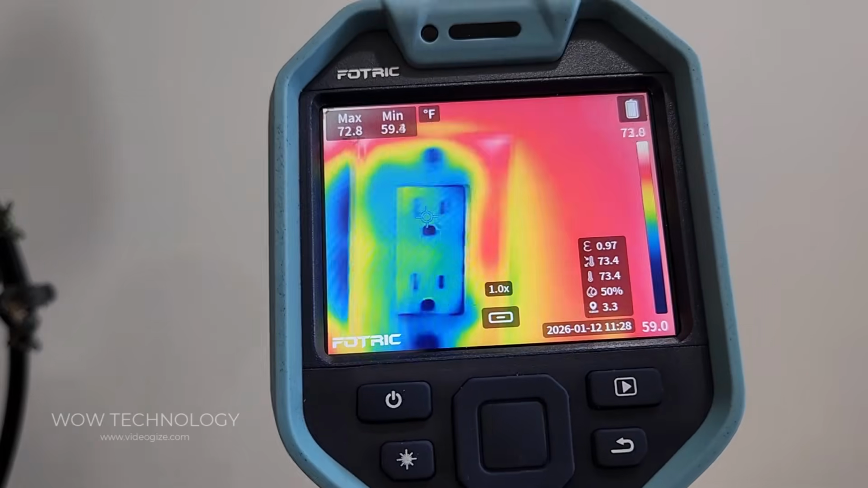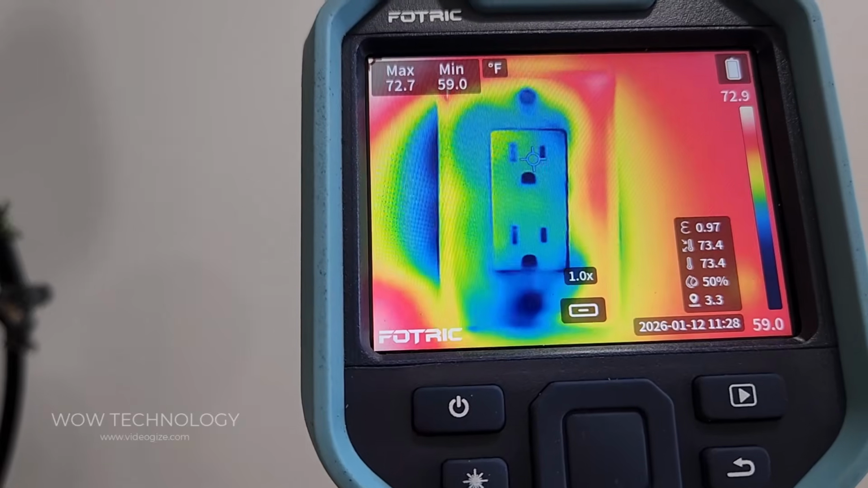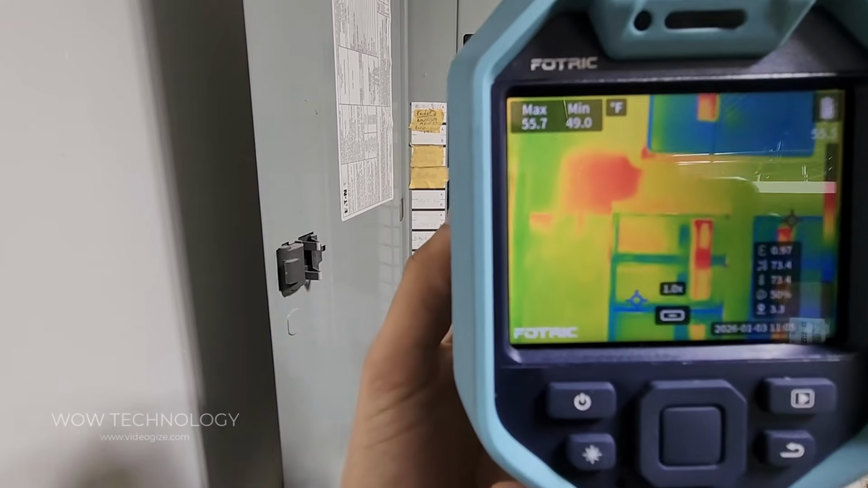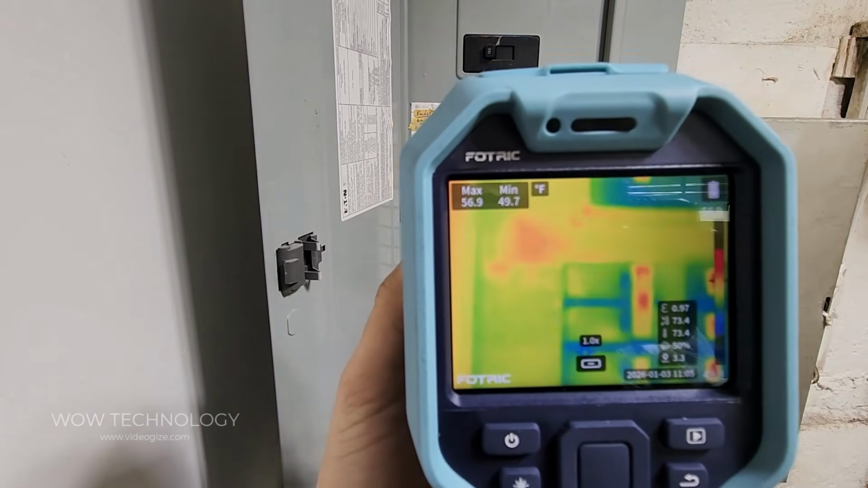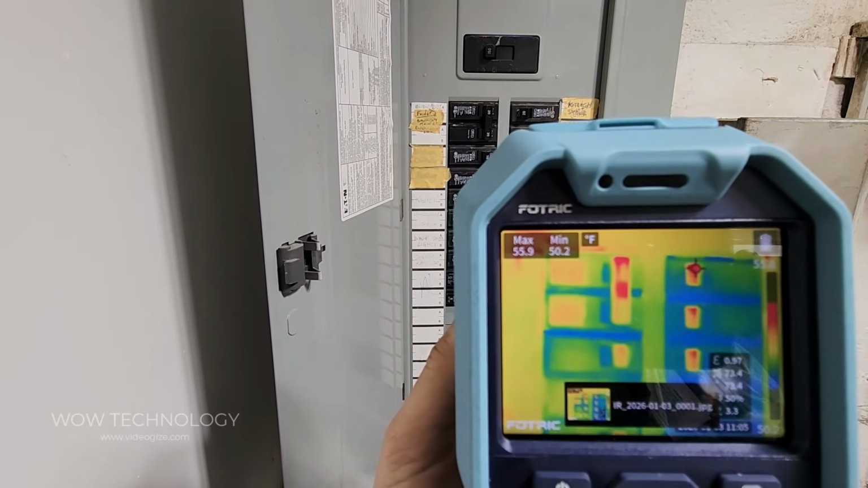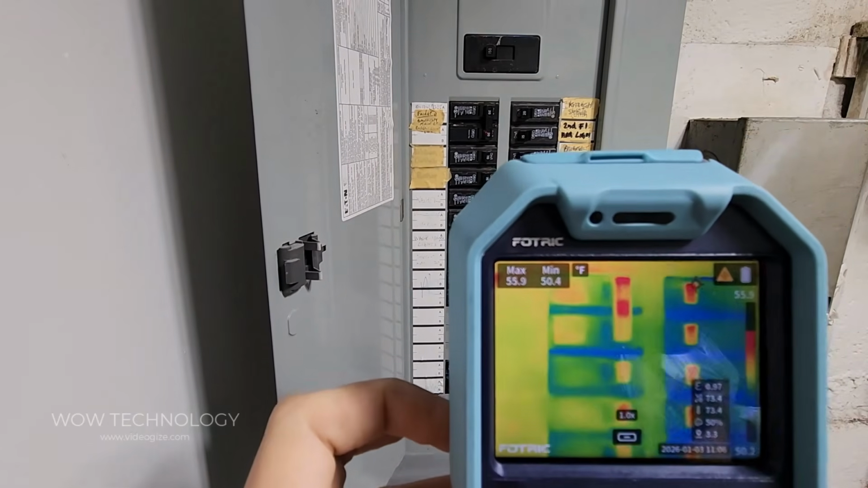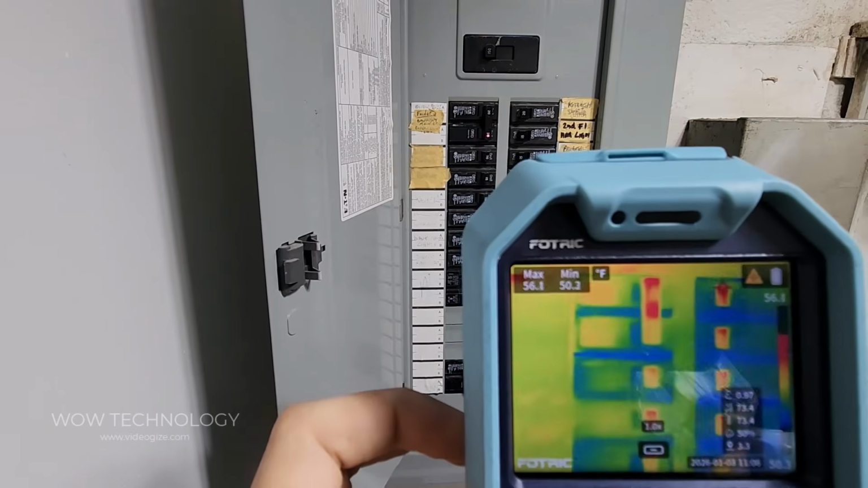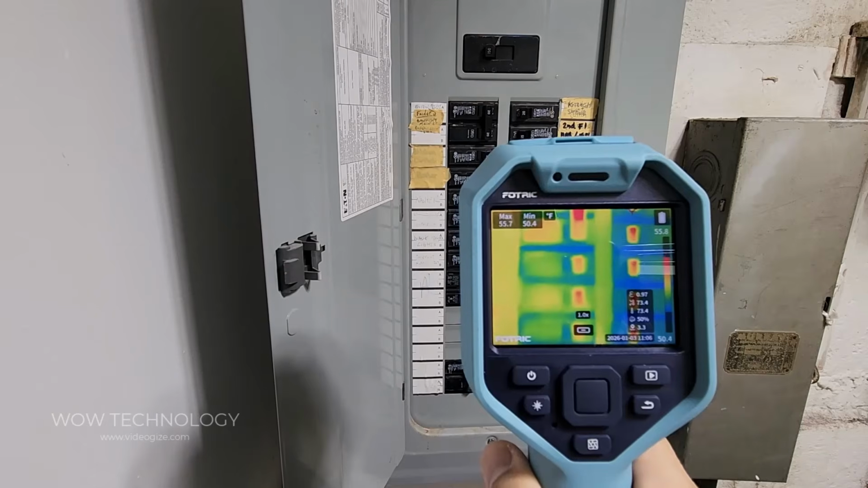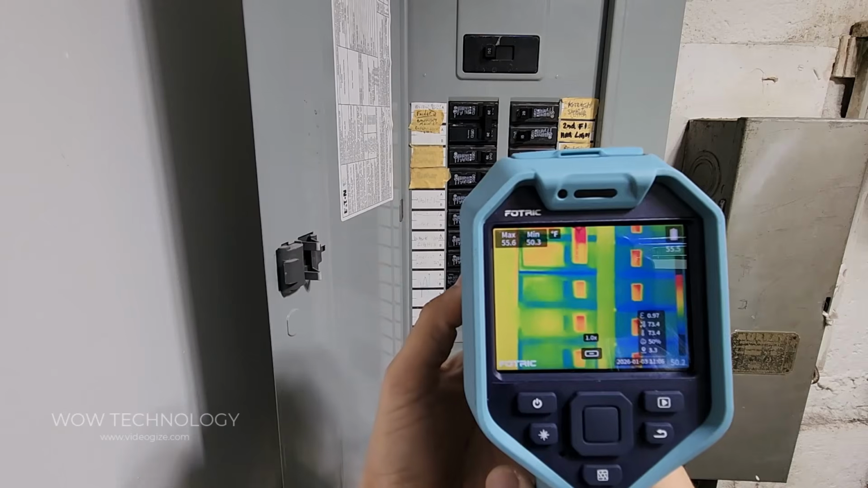And I'm pointing it at my outlets so you can see where the heat is coming from the outlet. I'm doing a thermal imaging of my control panel so you can see the different hot zones. Then if I want to capture it, I just press the trigger button to capture that picture. I want to use a laser to see which area I want to target the most. You see right there. Then you could manually focus the area that you want to see.